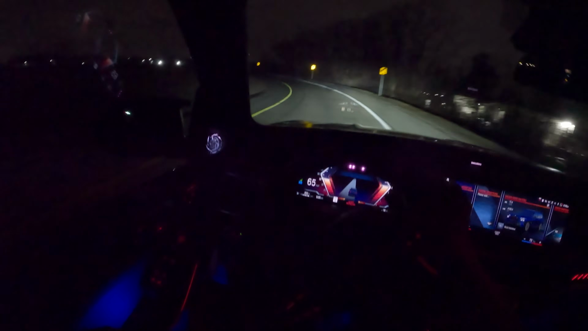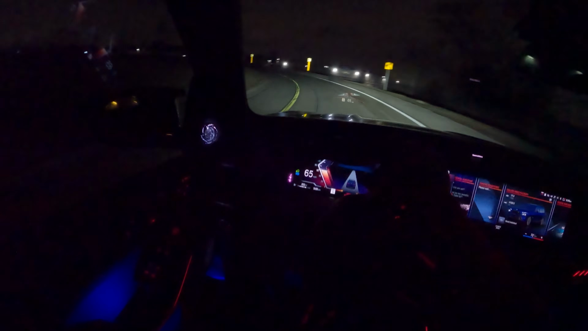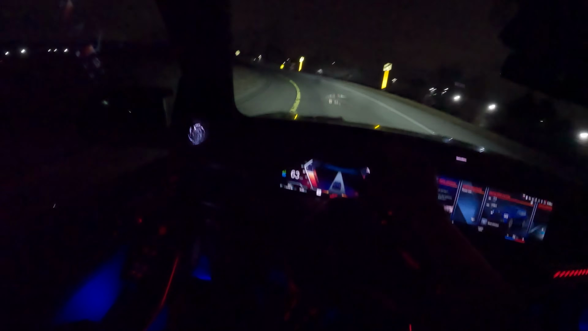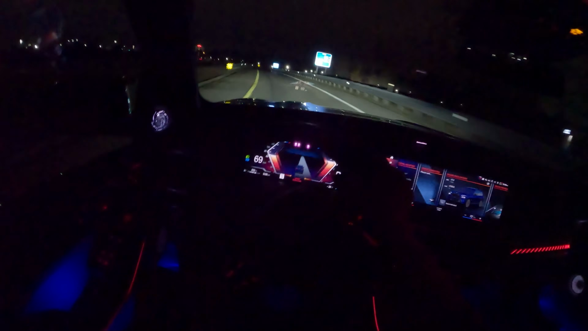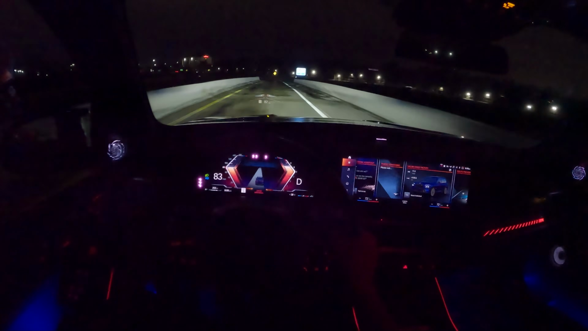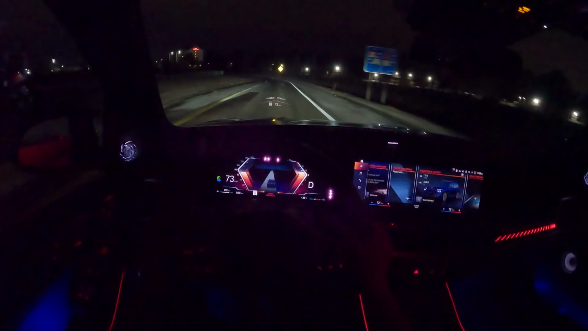Automatic high beams work really well. I don't feel like they're blinding people. And the headlight performance in the dark is just about what you'd expect from your $100,000 BMW.